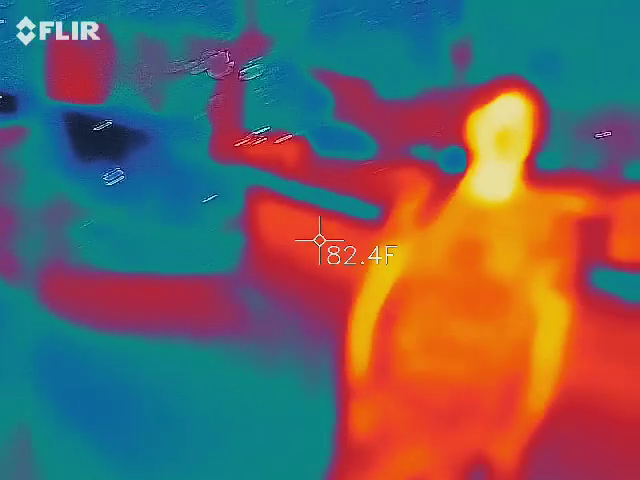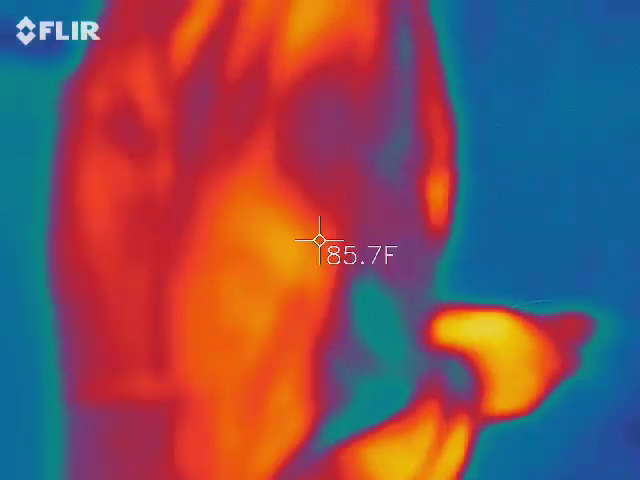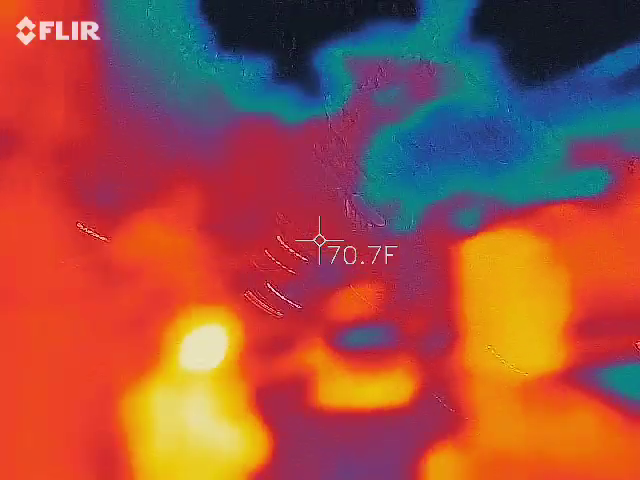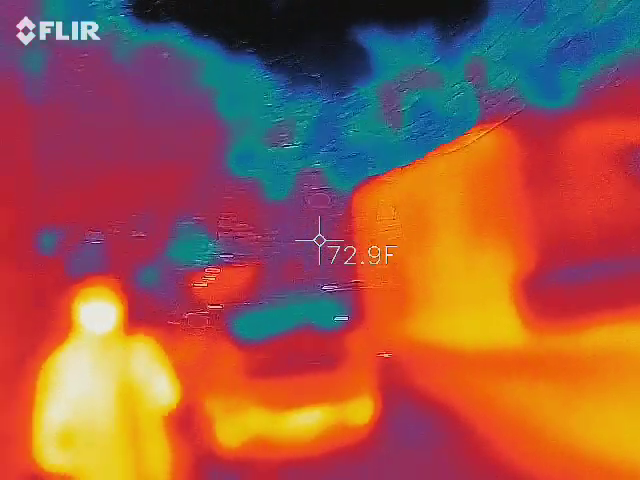All right. Let's go this way. Certain cars are sensitive to that laser, just so you know. They will set off their alarm. It happened to me twice. Oh well. The cars, the alarms, the laser.